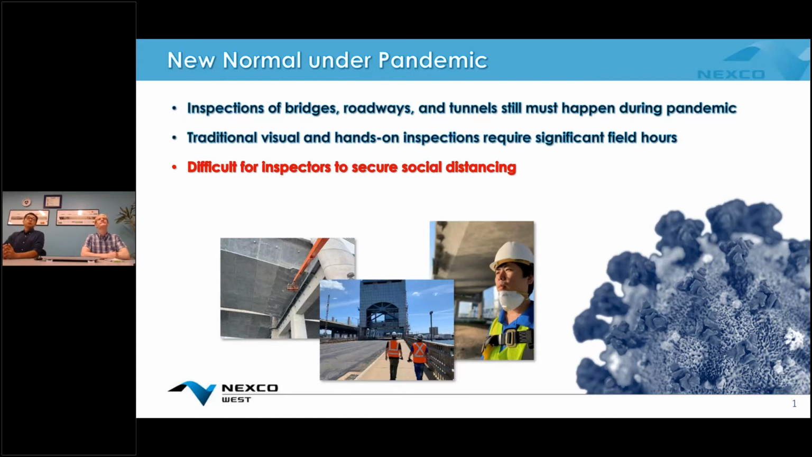Under the pandemic situation, we've got to adapt to the new normal for the construction and infrastructure industry. Even under the pandemic situation, the inspections of structures, bridges, roadways, and tunnels cannot wait, and we still need to do bridge inspections and tunnel inspections.